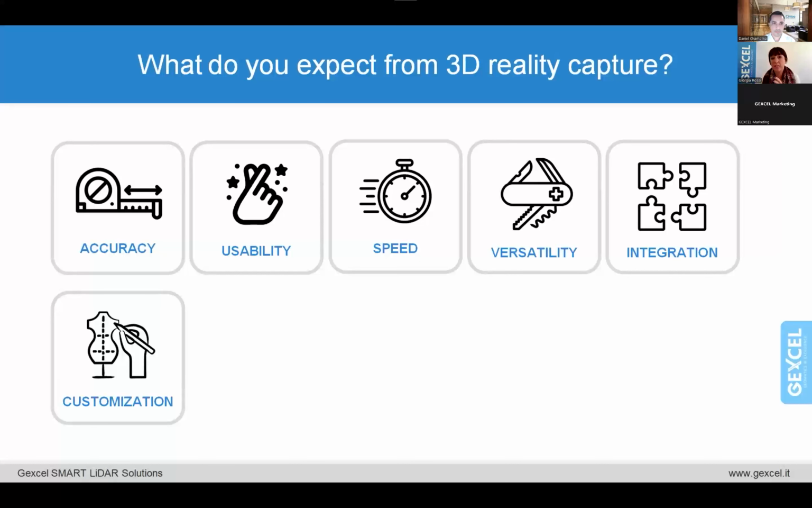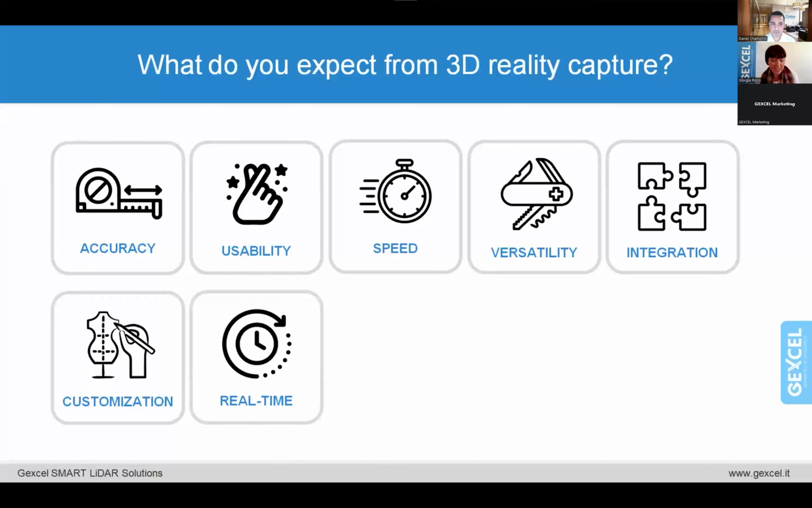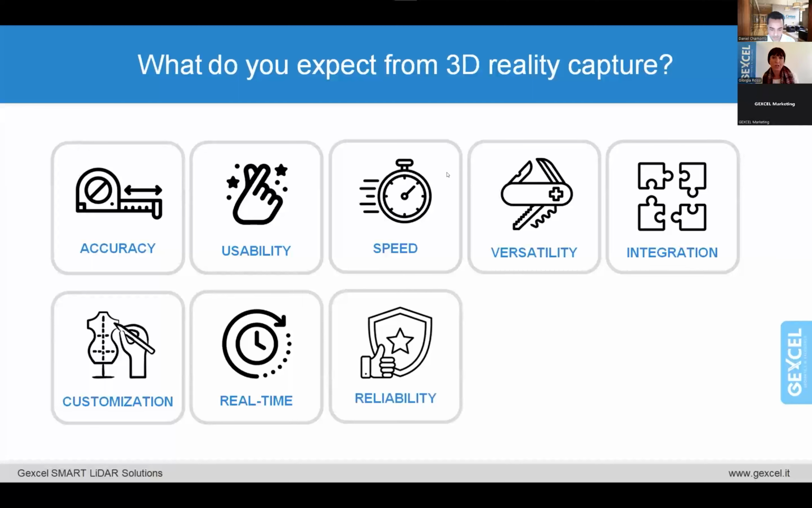Because every survey is a case-by-case one. I want a solution that can work in real time, of course, on site. I want to see what I am scanning, but I would also like to see, for example, a real-time comparison. So if I have a reference model, which could be a point cloud done in a certain period, or even a BIM model, I want to see in real time the differences between what I am scanning now and what I have scanned, or between the as-built and the as-design. I want, of course, a reliable solution.